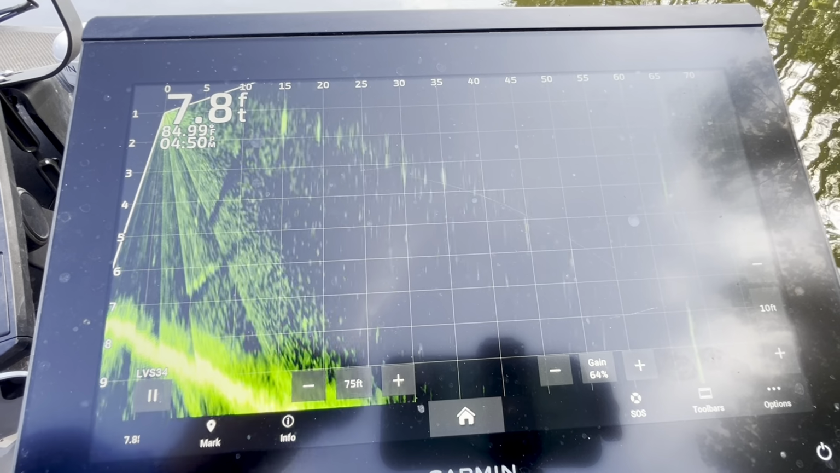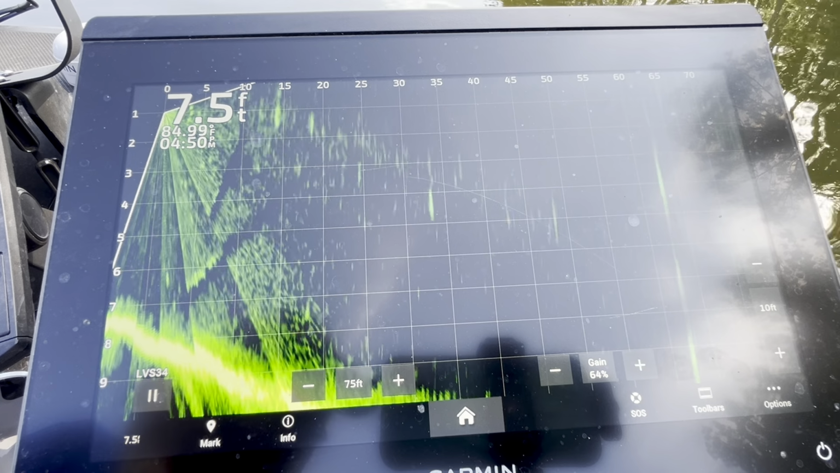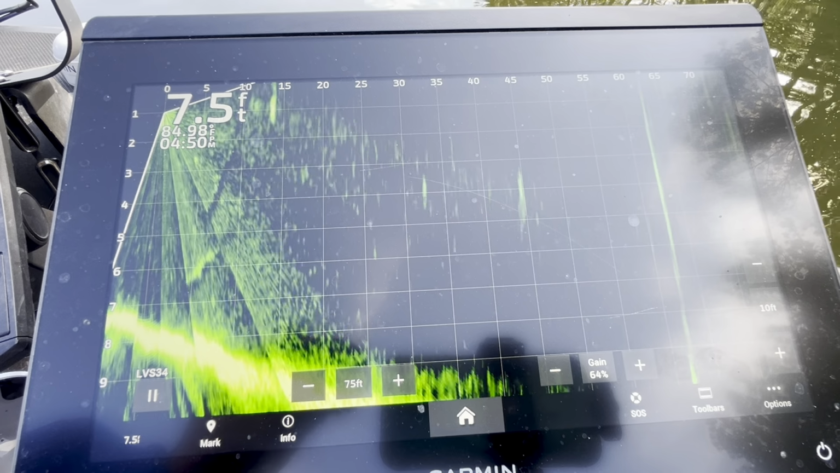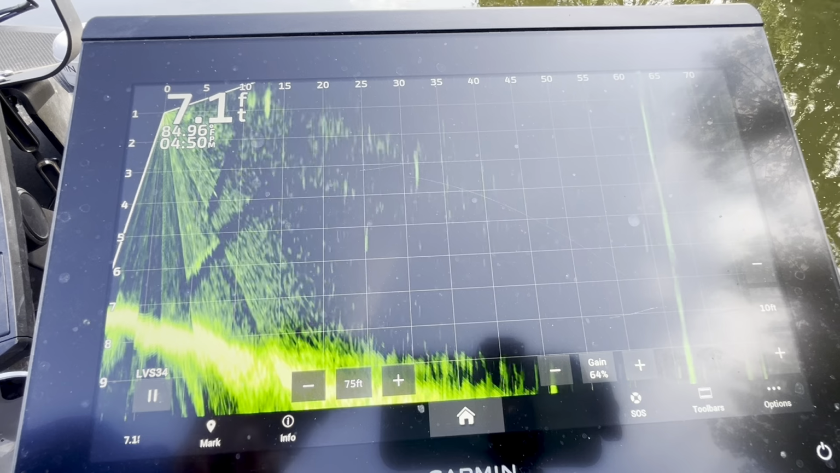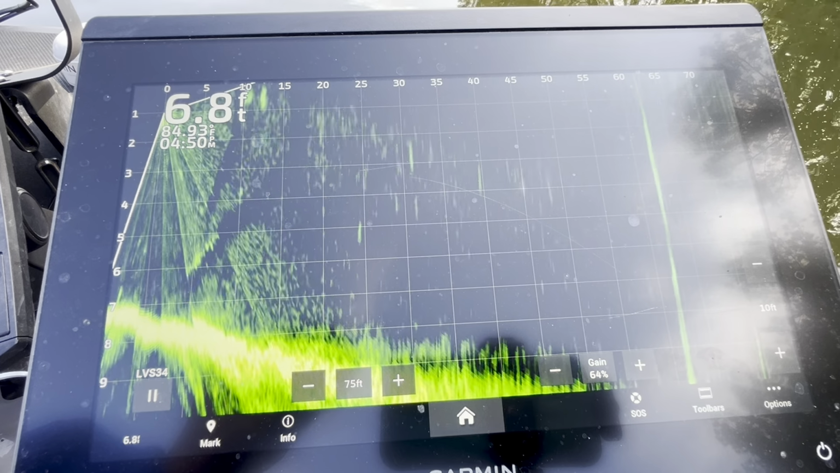Okay, guys, every time I do a video about my Livescope, people ask me about my settings. And the settings on Livescope for me are really not as complicated as a lot of people are making them out to be, as far as I'm concerned. So there's really only three main things that I adjust on my settings.